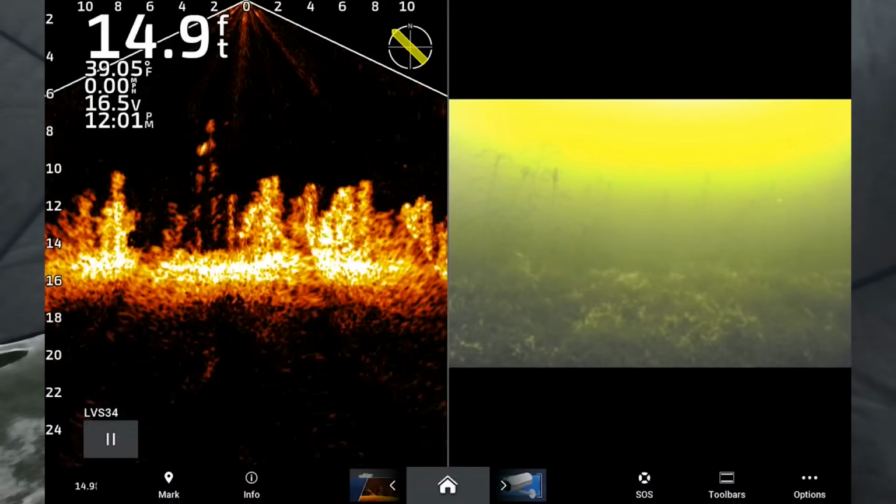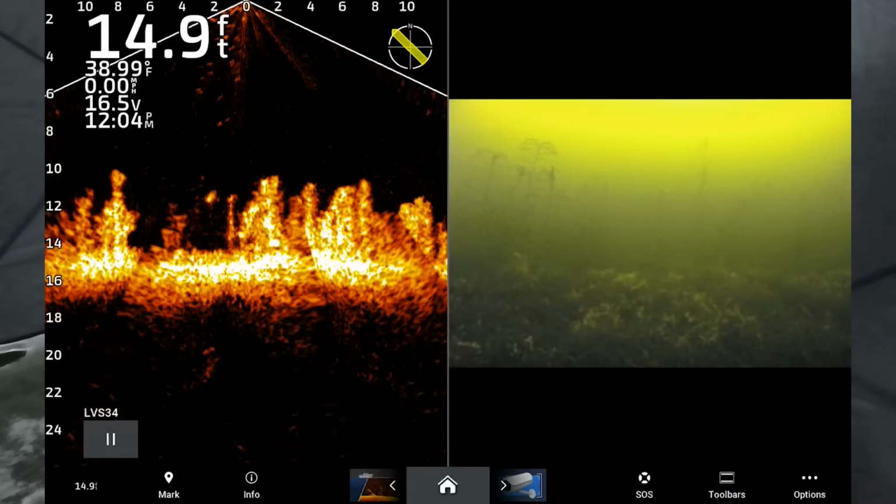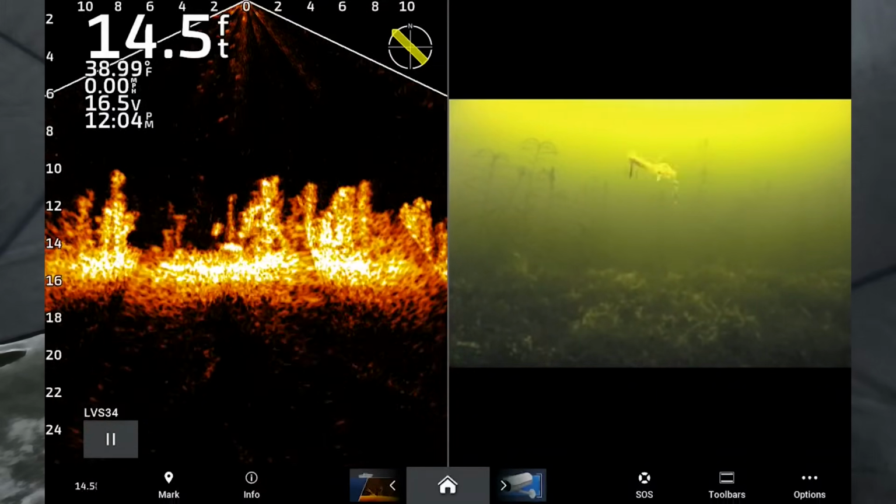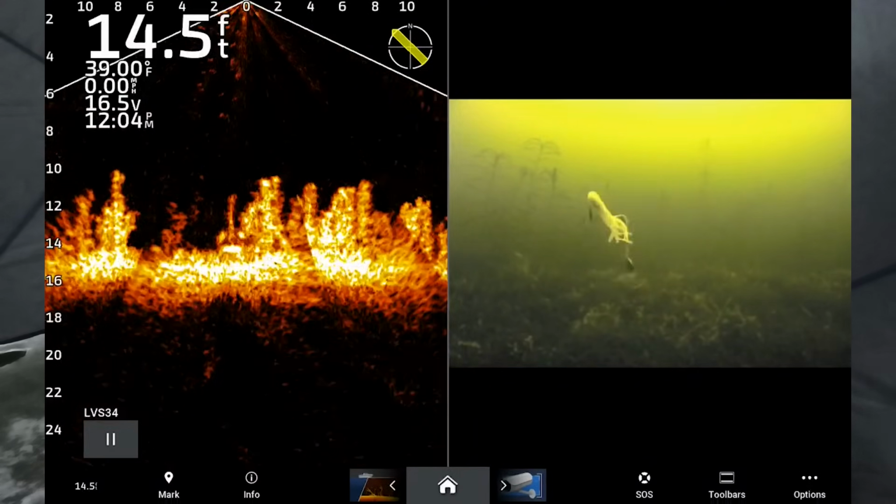So I'll do a few of these so we can call in a pike. It's supposed to be nice out. Oh, here we go. Fish coming in. Fish coming in. You see him on the live scope? Here we go. I would have no idea this fish is here right now, but I can see him on the scope.